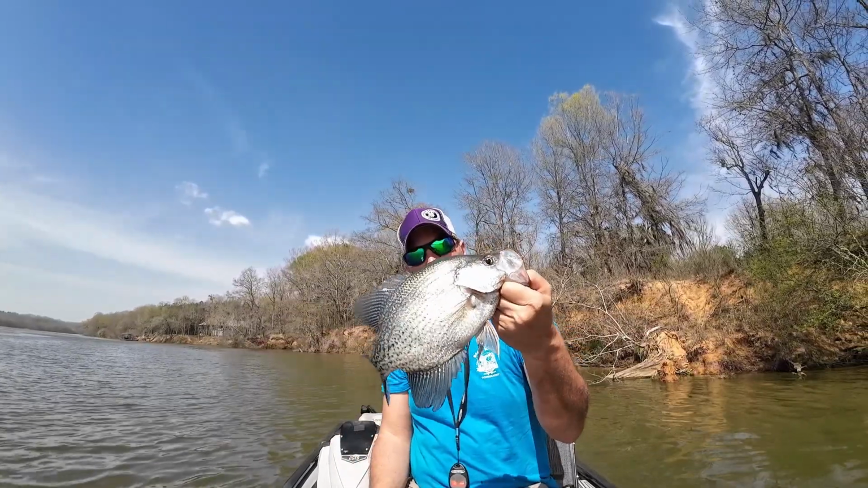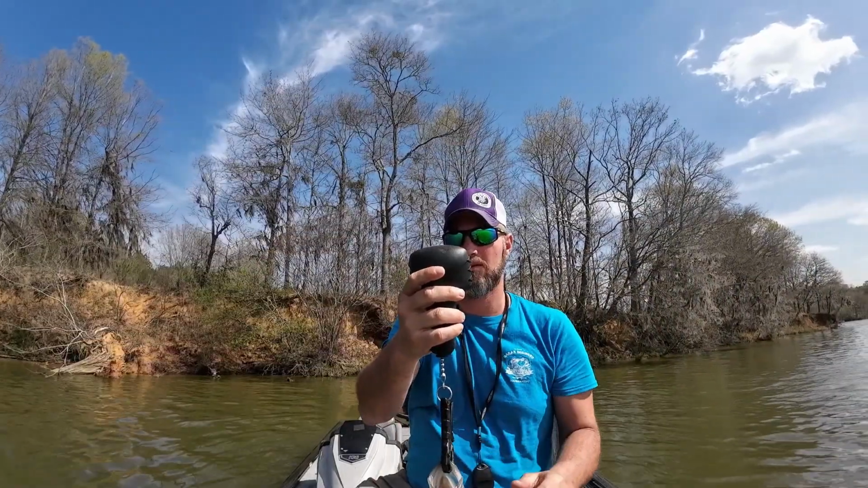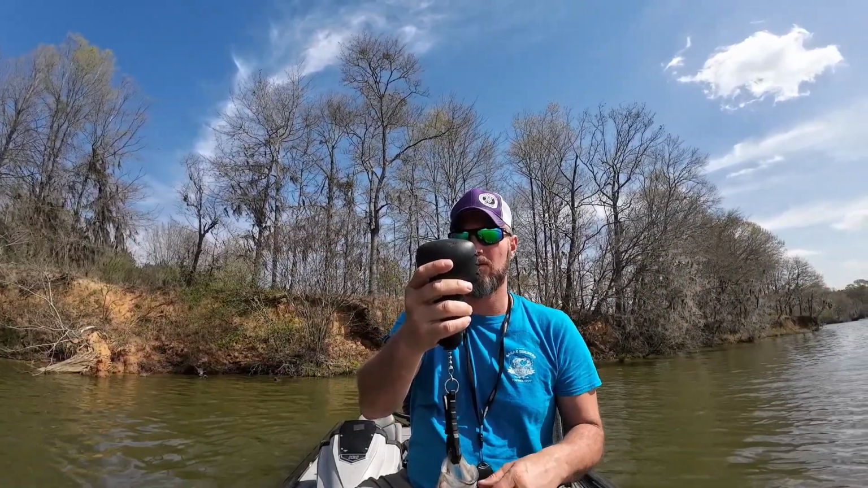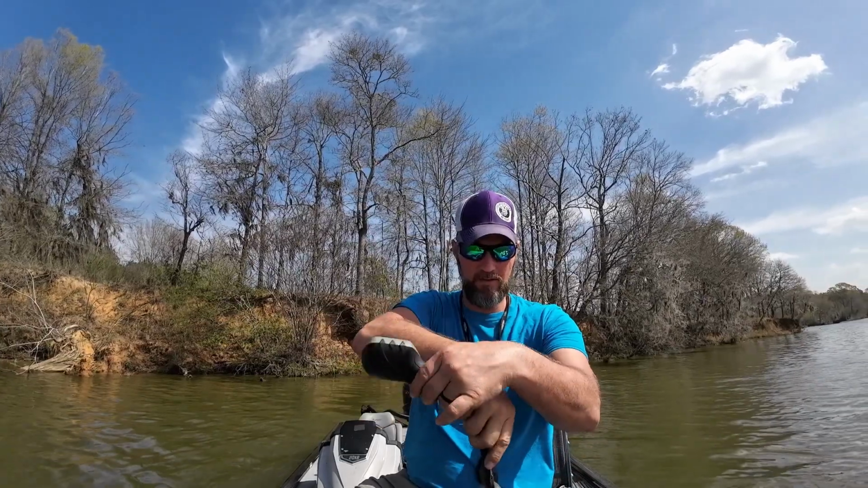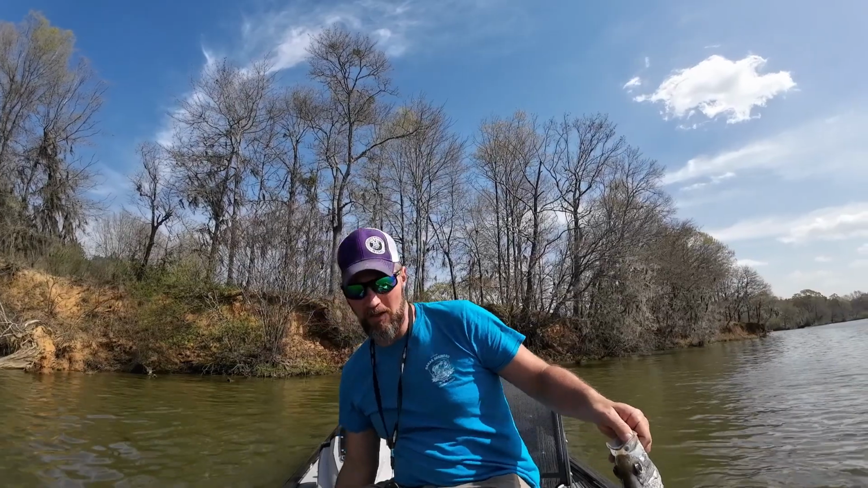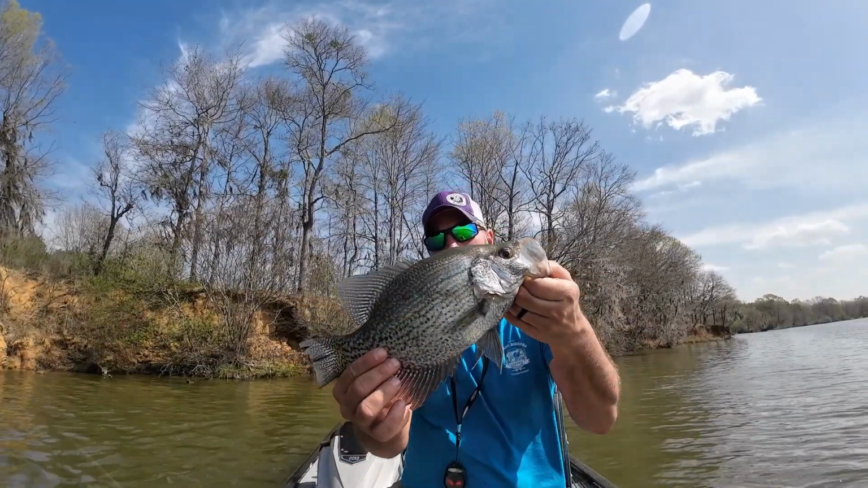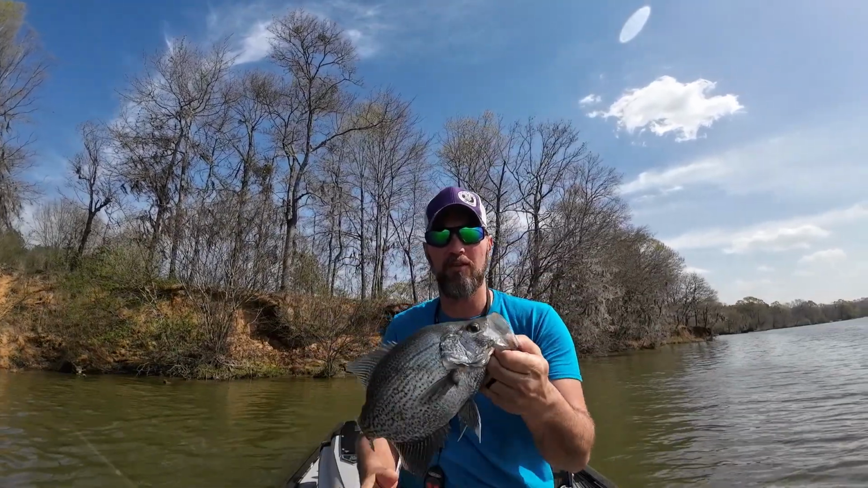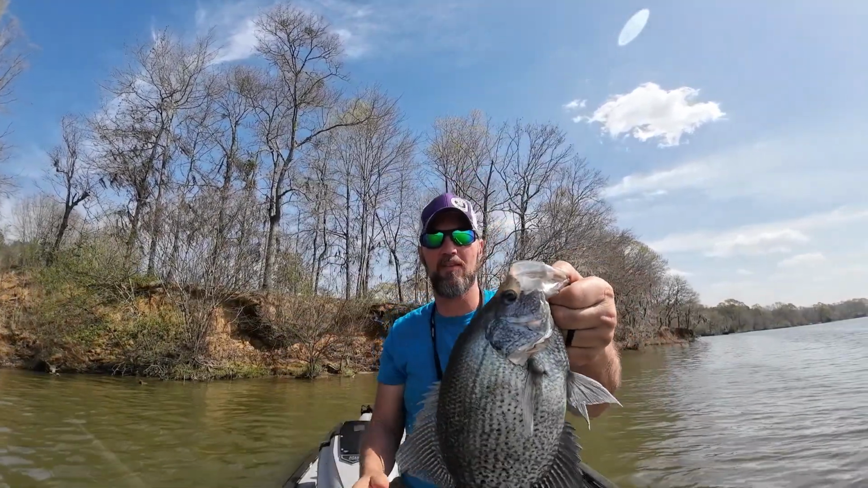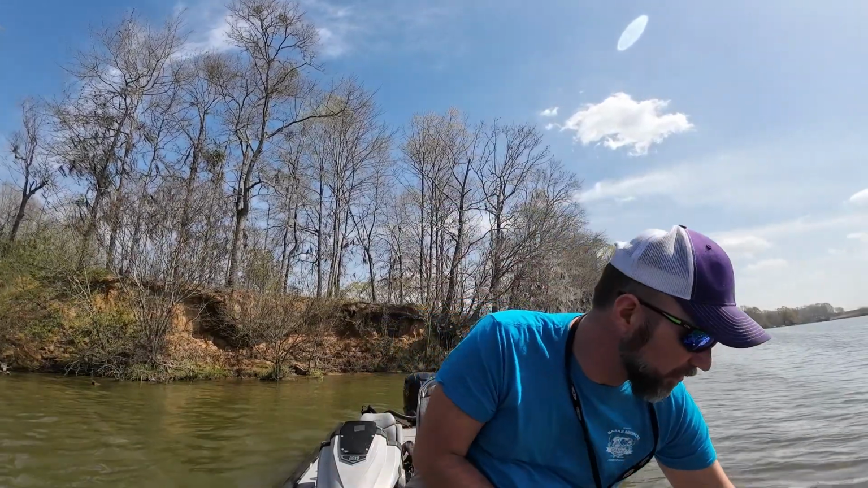Short, stocky. We may have to weigh this one. 177. He ain't been out of the water in no time, and he's already starting to color up right there. Just a stud of a fish. Let him go home.